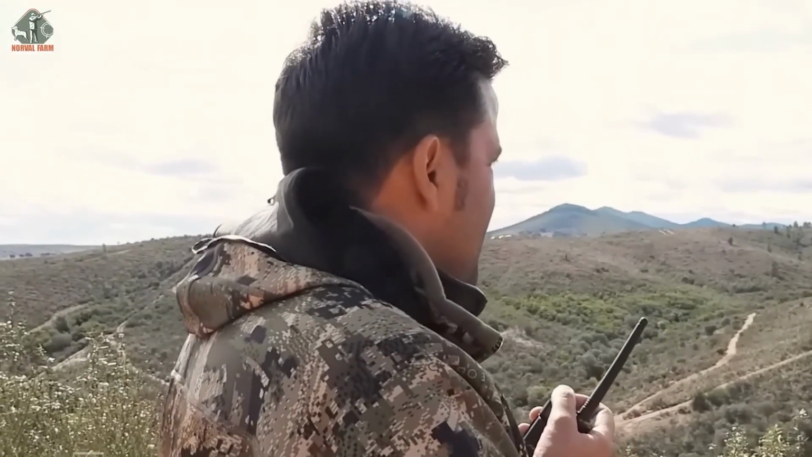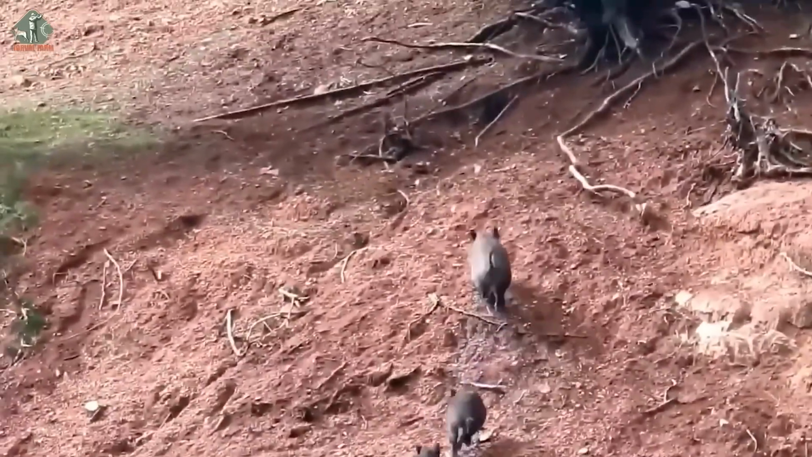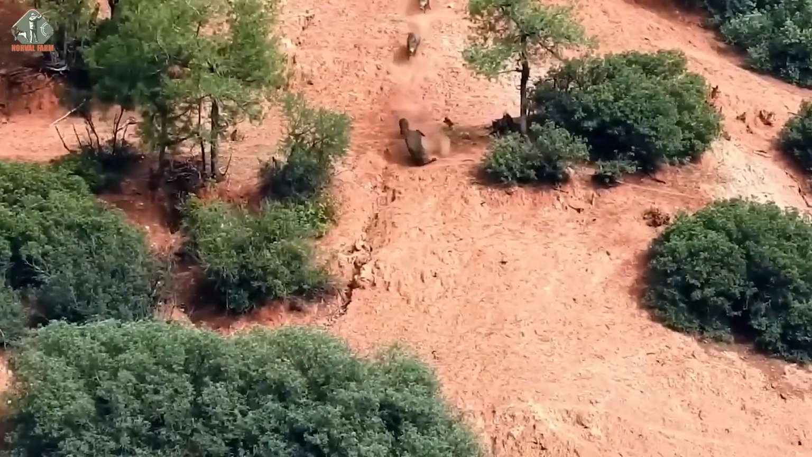We chose a high position with good visibility and could observe every movement of the wild boars. With this favorable position, we could easily shoot down the wild boars if they appeared.